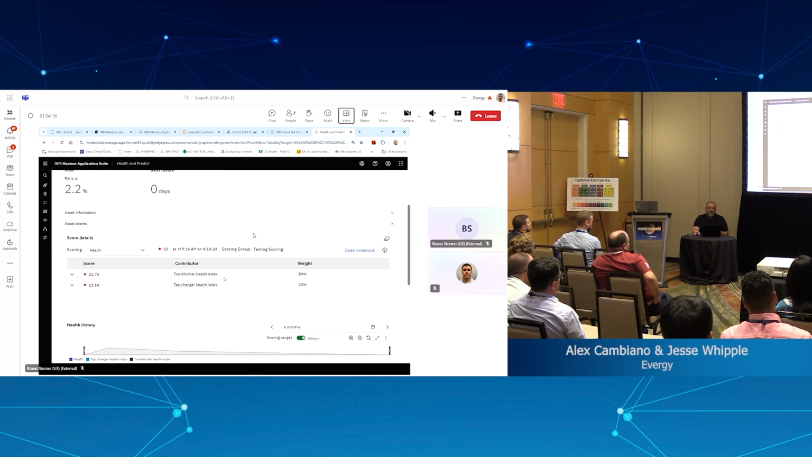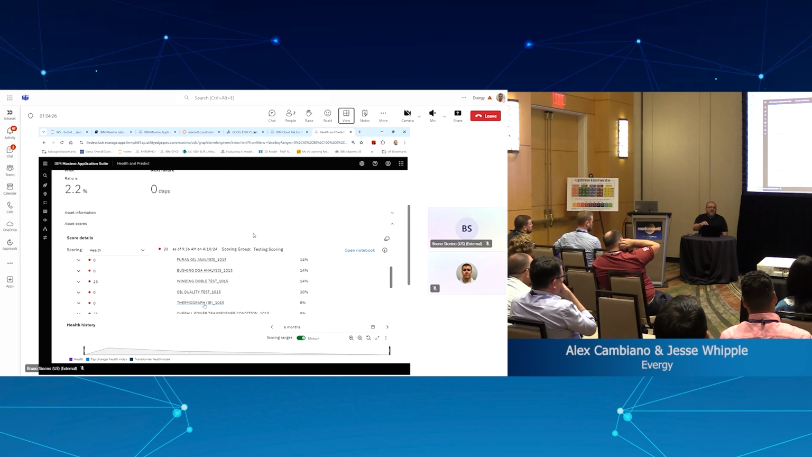For the Transformer Health Index, one of the components is exactly the thermography, right? And this configuration of the health indicators is out of the box in the IBM notebooks, right? This is highly configurable. You don't need to have all of those items to calculate the health of a transformer. But in this case, we have the thermography.